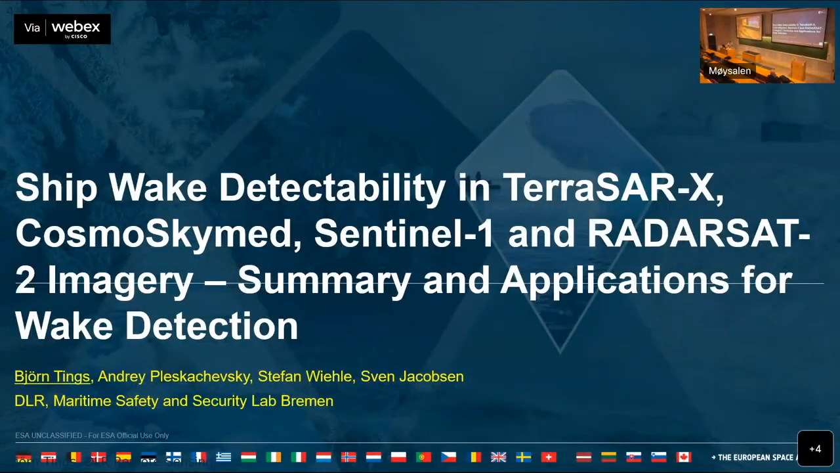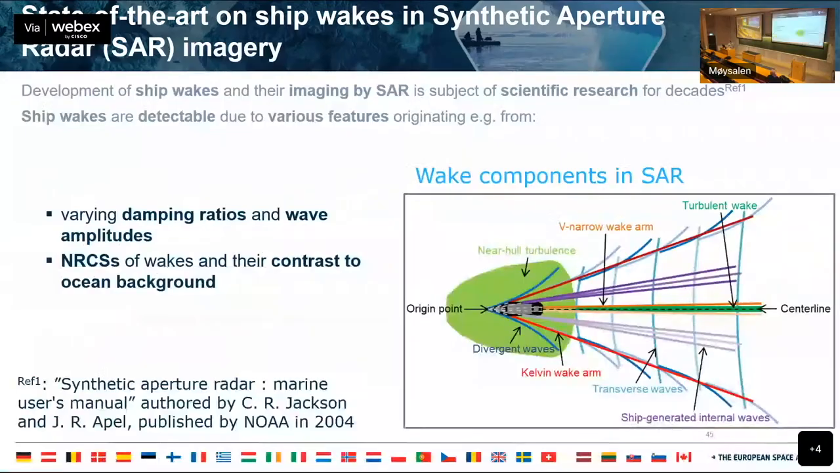The next contribution was on ship wake detection from Bjorn. And he's using many different satellites here. So TerraSAR, Cosmo, Sentinel-1, RadarSat. And I'll just quickly summarize these results.